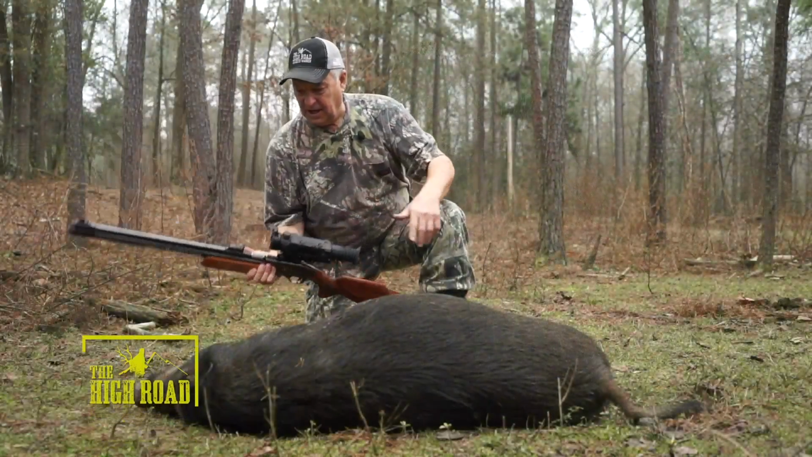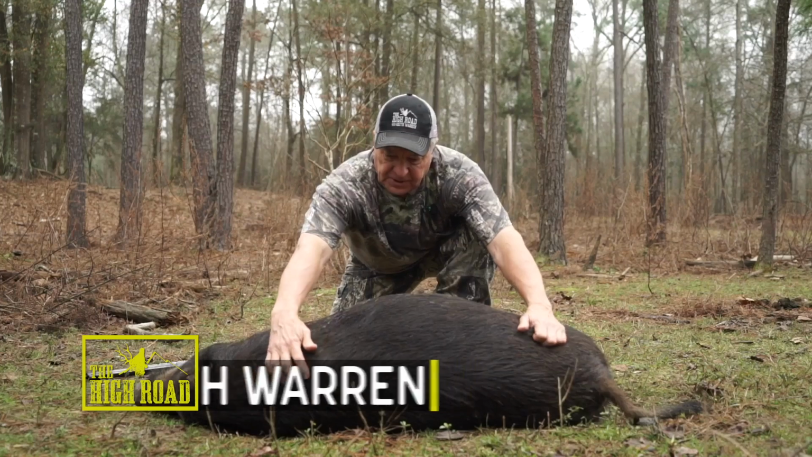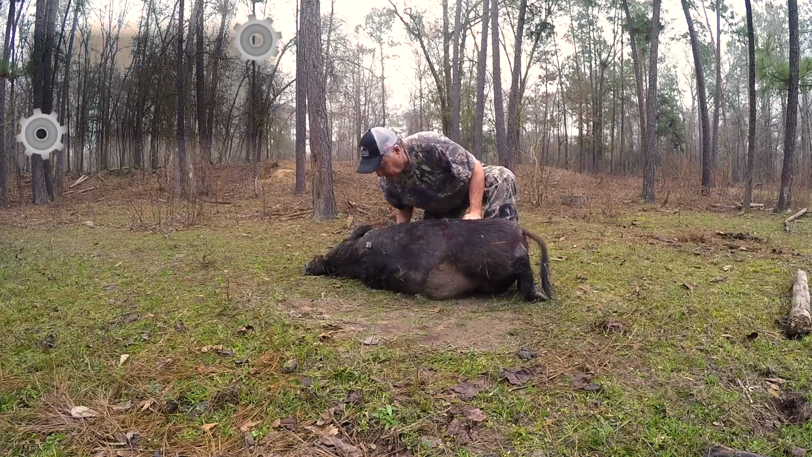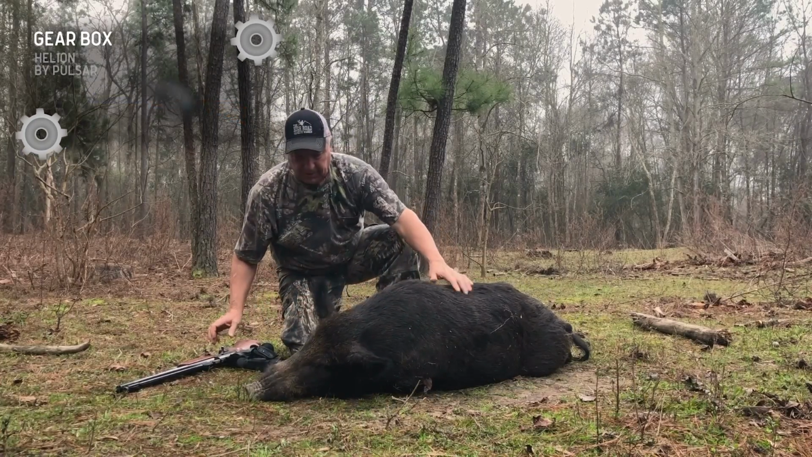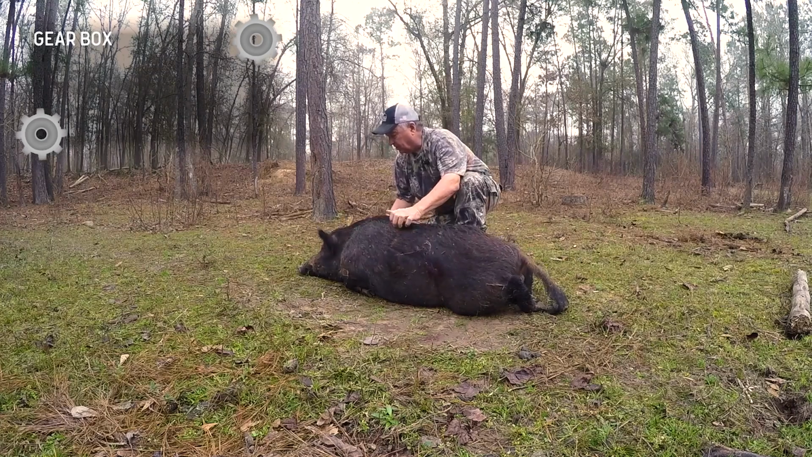Boy, I don't know how it could have gotten much better than that right there. That was an absolute perfect scenario. Let me roll this guy over and show you what we have. As far as shot placement goes, I could not be happier with it. And look at the size of this pig. This is a good sized boar. He's probably in the neighborhood of, I'm guessing, about 140 pounds. A really good sized one.